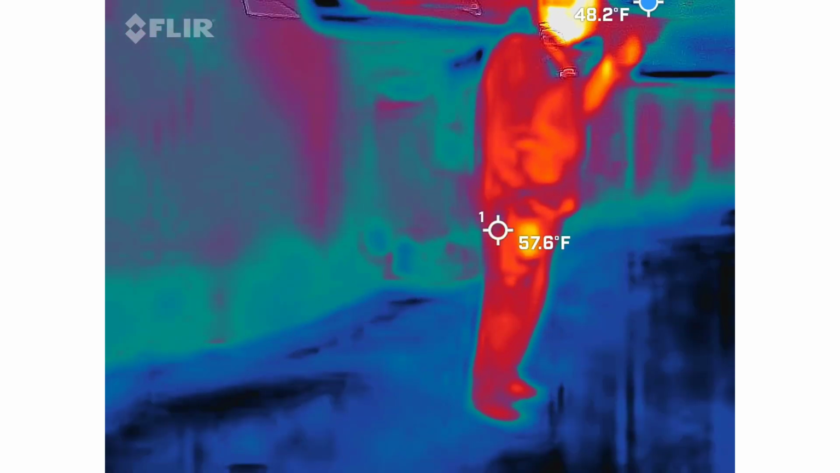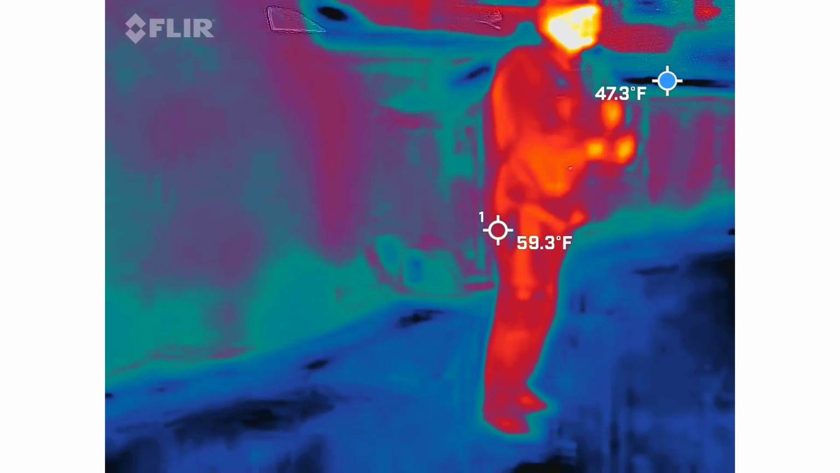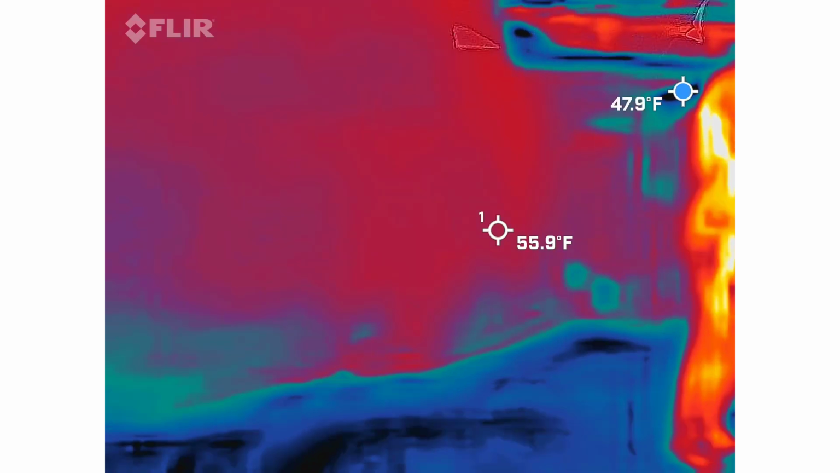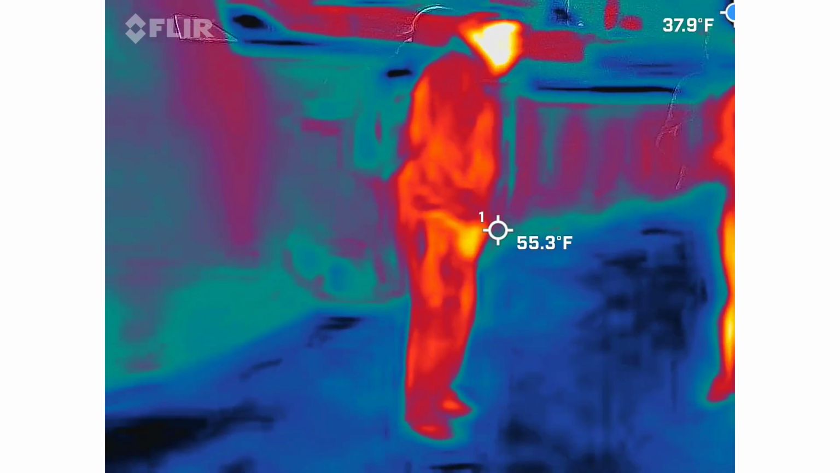Easiest level possible. It's not an easy job. Everything else kind of just tells you what's going on. Yours, you have to find it. Yeah. Okay.